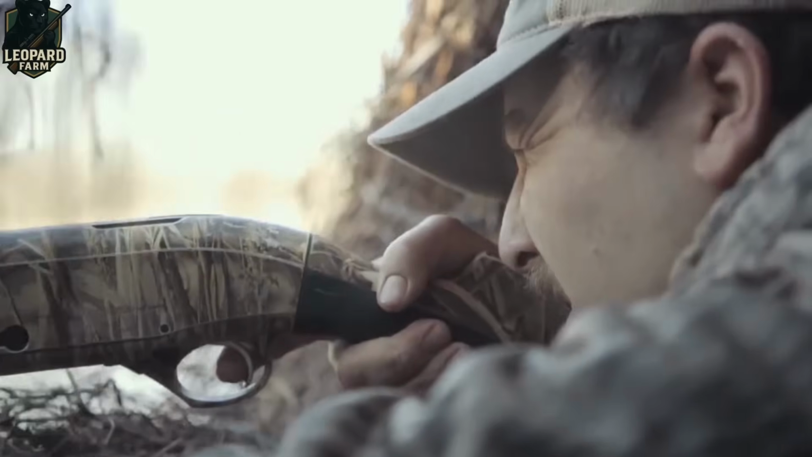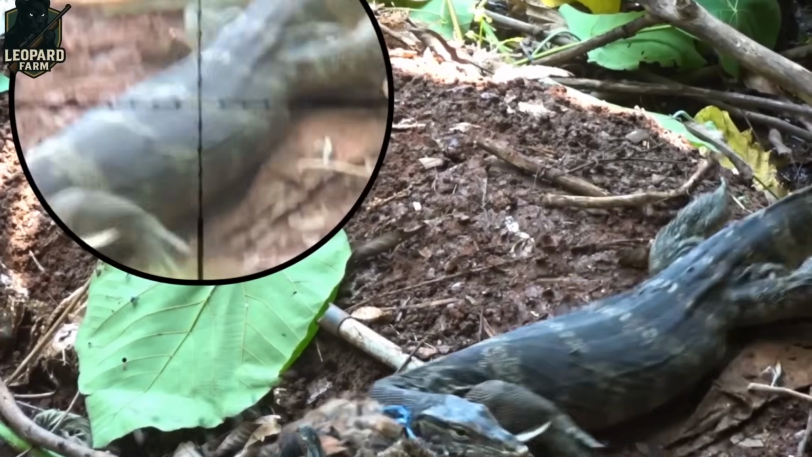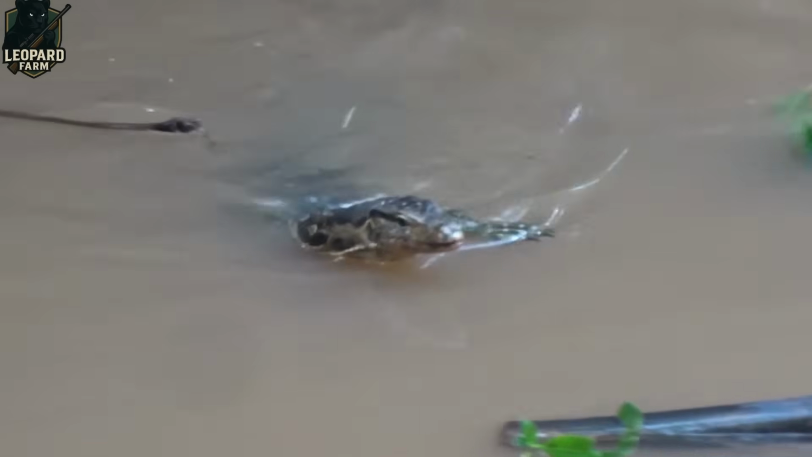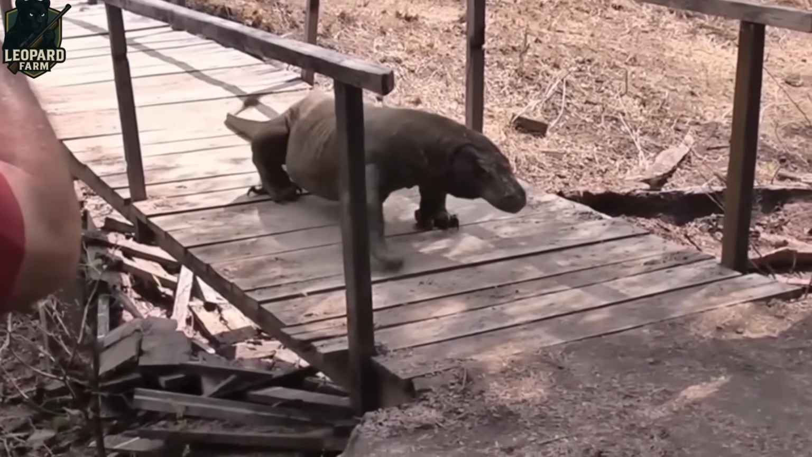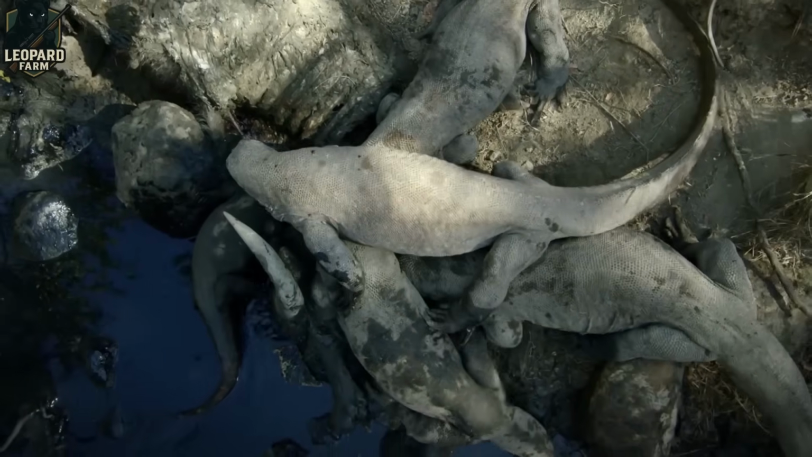During the dry season, when Komodo dragons are at their most active, hunting season kicks into high gear on Rinca, Komodo, and Flores Islands, where clashes with humans peak. Equipped with cutting-edge tools like thermal imaging binoculars, GPS trackers, and motion-activated cameras, skilled hunters track these elusive predators with precision. Once a dragon is in sight, hunters keep a safe distance of 50 to 100 yards to ensure both a clean shot and their own safety.